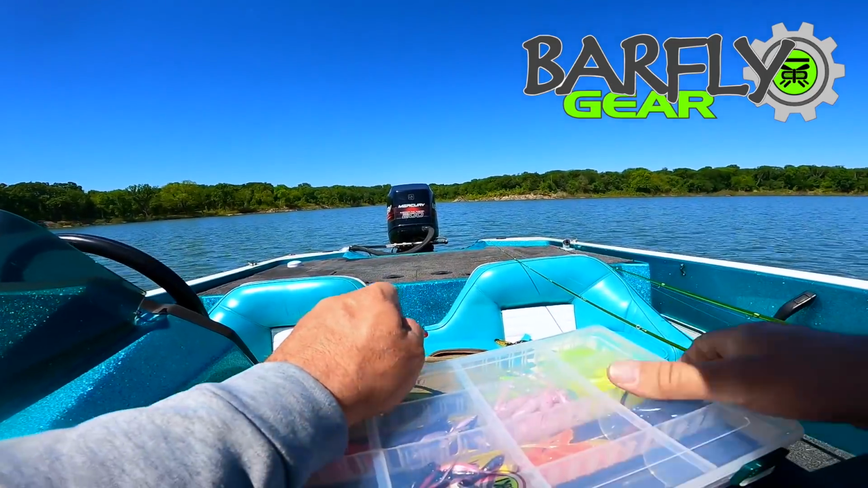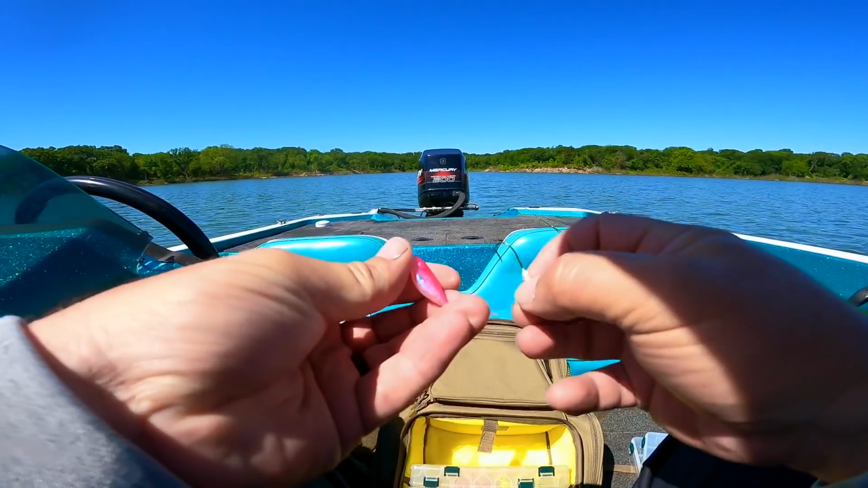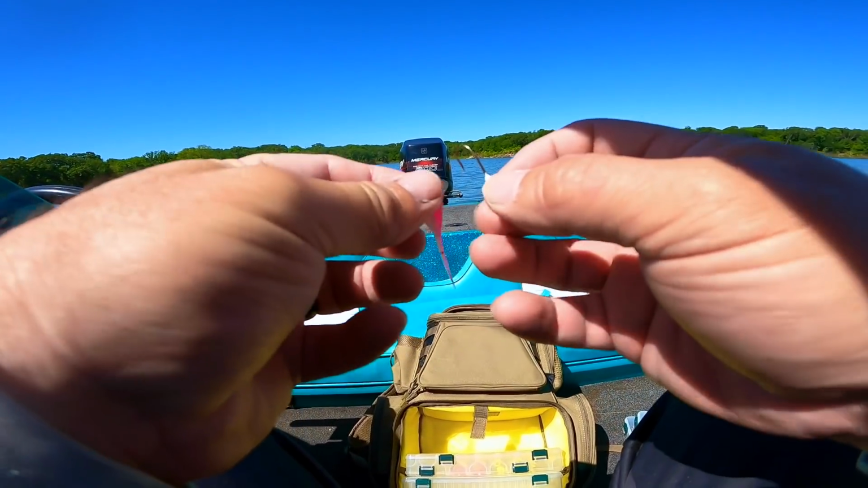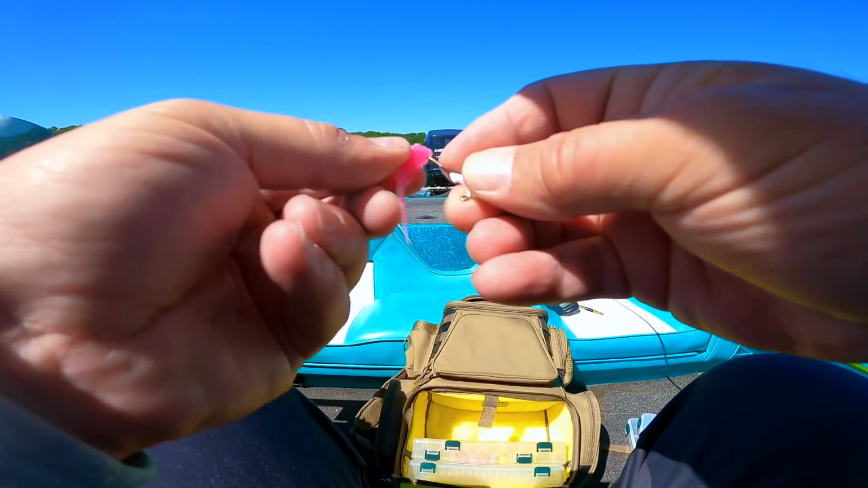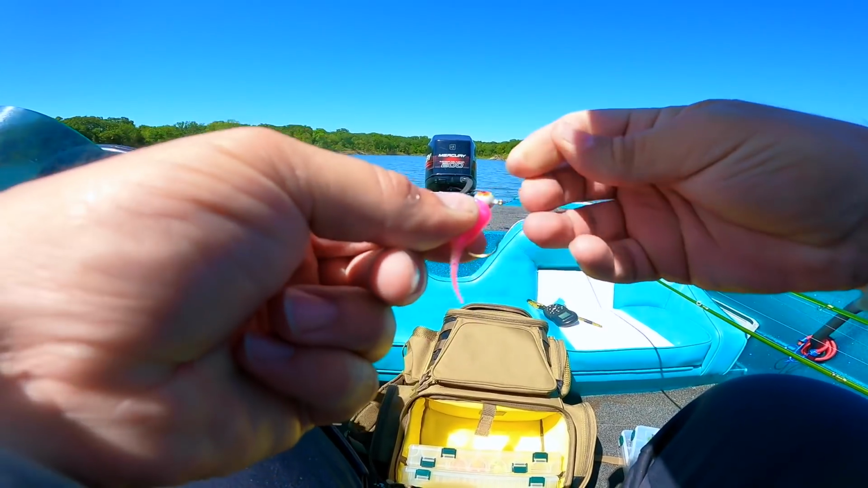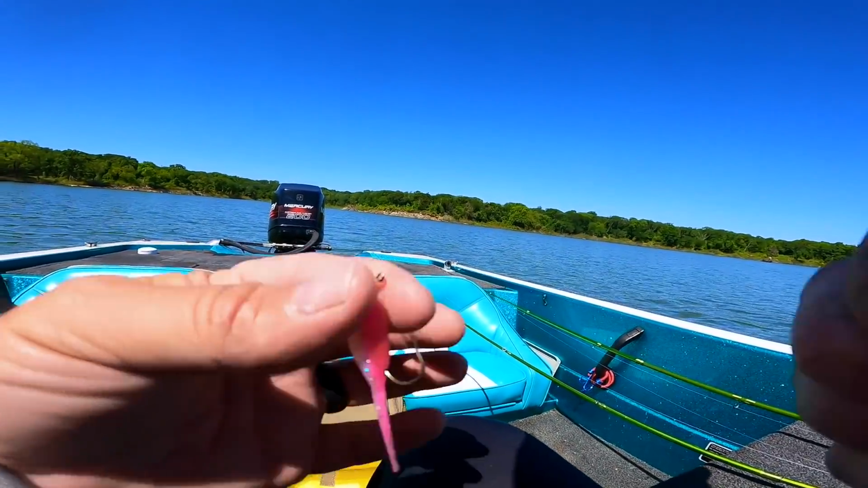This is the new version of No Dink Pink. It's a laminate instead of a core shot. Gives me a little bit more color. I really like that a lot. Drop that on there. Let's tie it up. Get it back in the water.